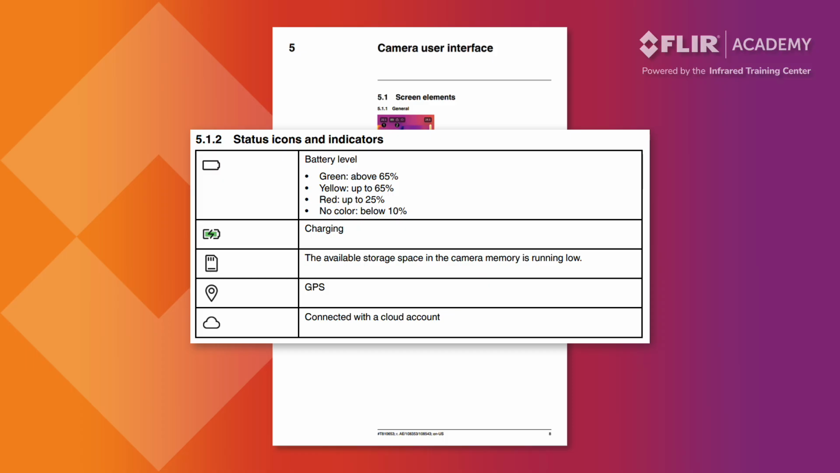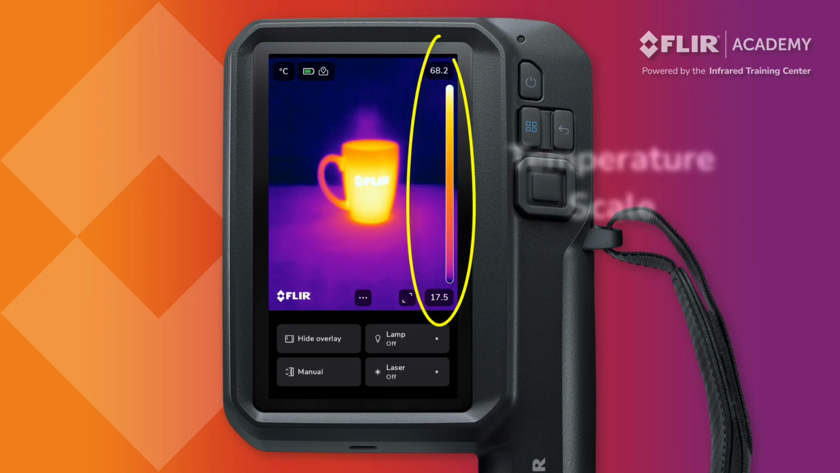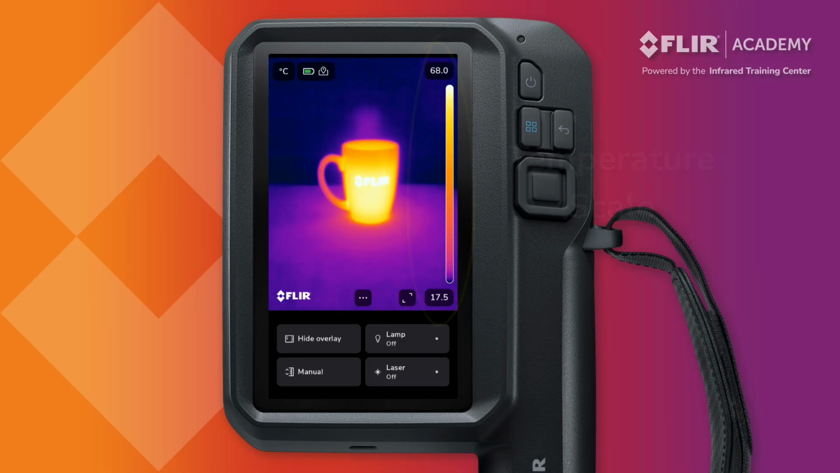On the right side of the screen is the temperature scale. This displays the color gradient for the selected palette, as well as the upper and lower span settings. We'll demonstrate how to change color palettes and adjust the temperature values a little bit later in this presentation.